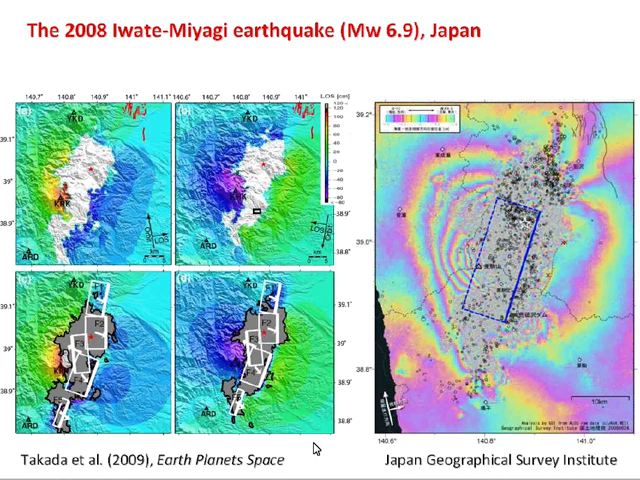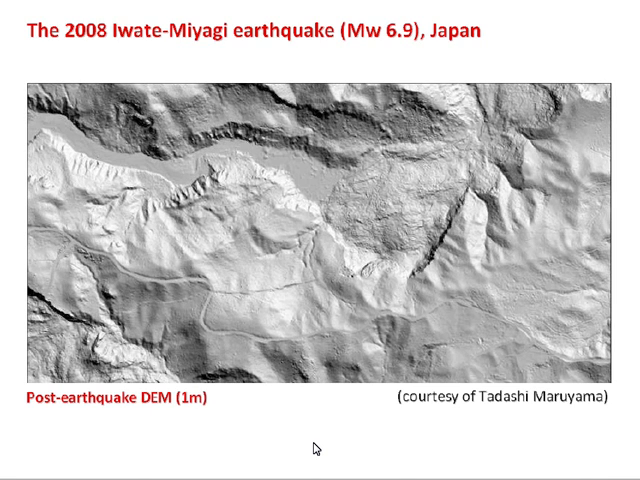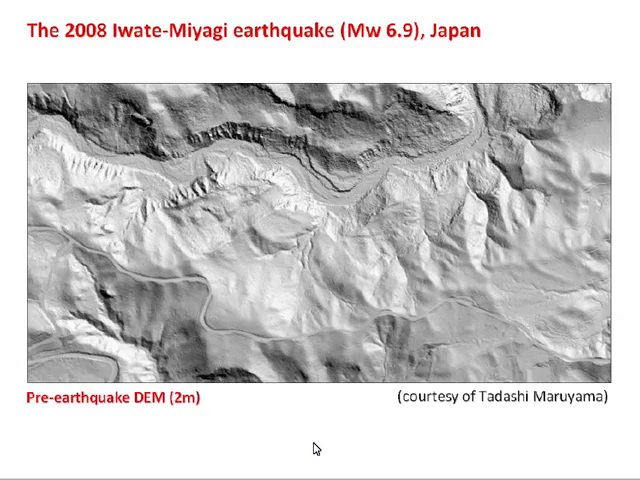But what we have in this tiny little box is pre- and post-event LiDAR. So this is the pre-earthquake LiDAR dataset. This is grayscale shaded topography. This is a 2-meter DEM. And this is a post-earthquake DEM, which is 1 meter resolution.